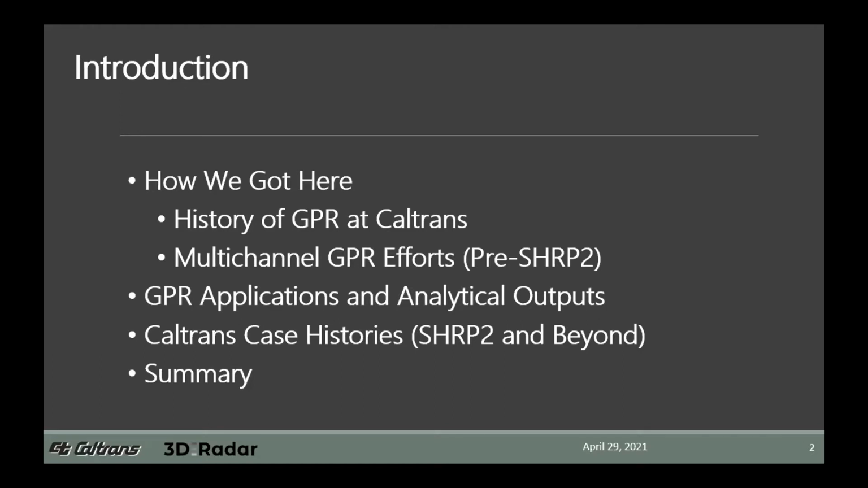I'll talk about our multi-channel efforts with ground penetrating radar, both pre and post SHRP 2, and also present some case histories, both as part of SHRP 2 and beyond, to give you an idea of some of the applications that we apply it to. We apply it, as Mike had mentioned, to a number of different efforts. The focus of this presentation will just be on pavements, and we have a number of good examples that I think people will find informative.